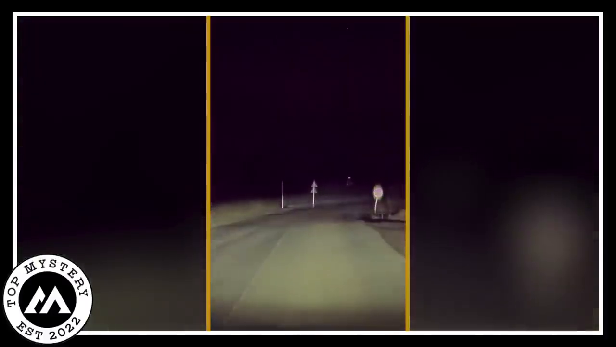Mysterious Mothman? Out in the wild woods, a camera caught something strange. A creature lurking in the shadows by a forest road. The video got eerie as it inched closer, revealing a big black figure with gleaming eyes. It stood upright, like it was watching a passerby.